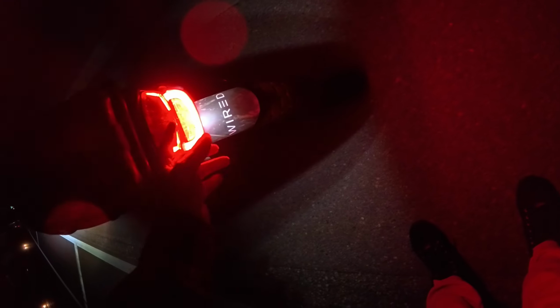This is the bottom light, and that's the top one. I think the battery's dying on this one. It just adds a little bit more to your light. If I shut this off, then you just have that one, which is a small tiny one, so it's not really going to illuminate you, but this one is better.